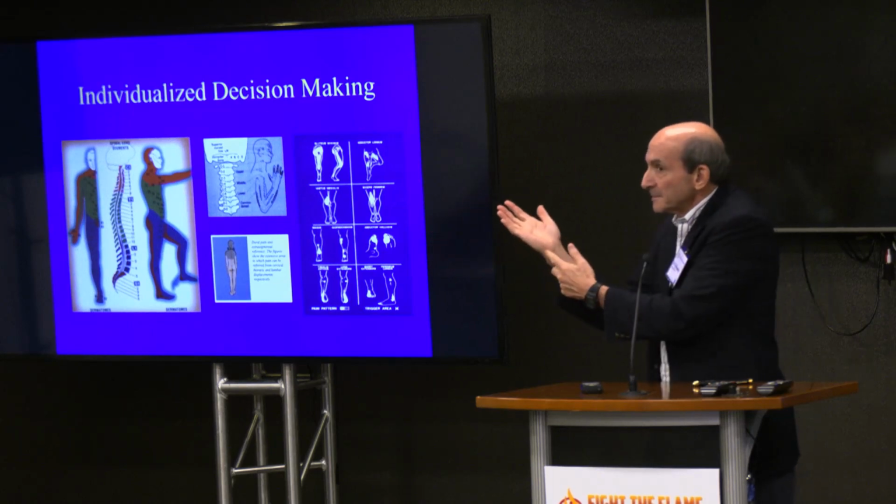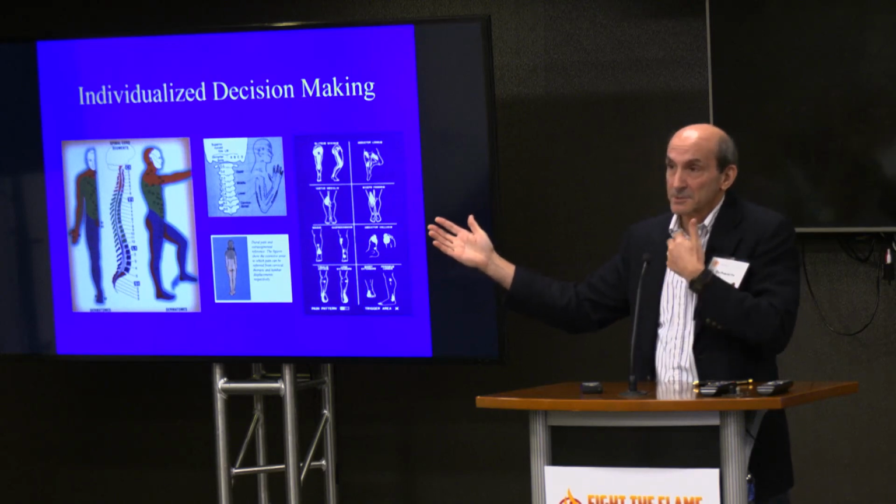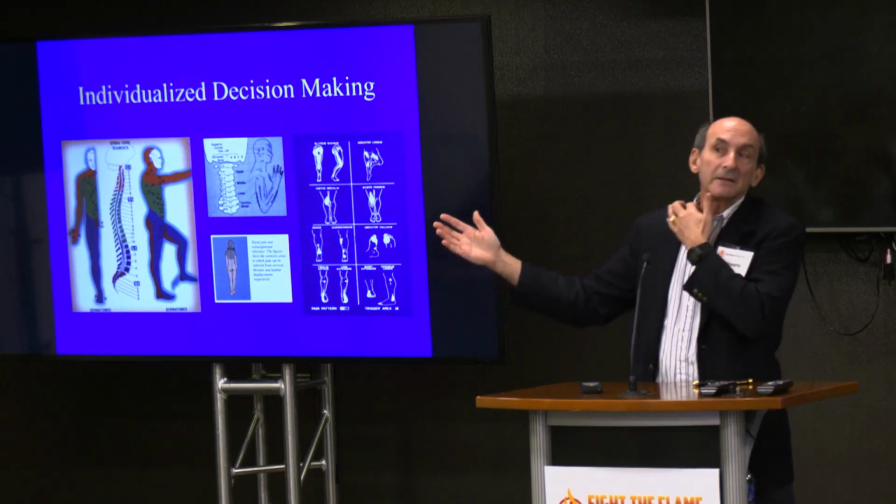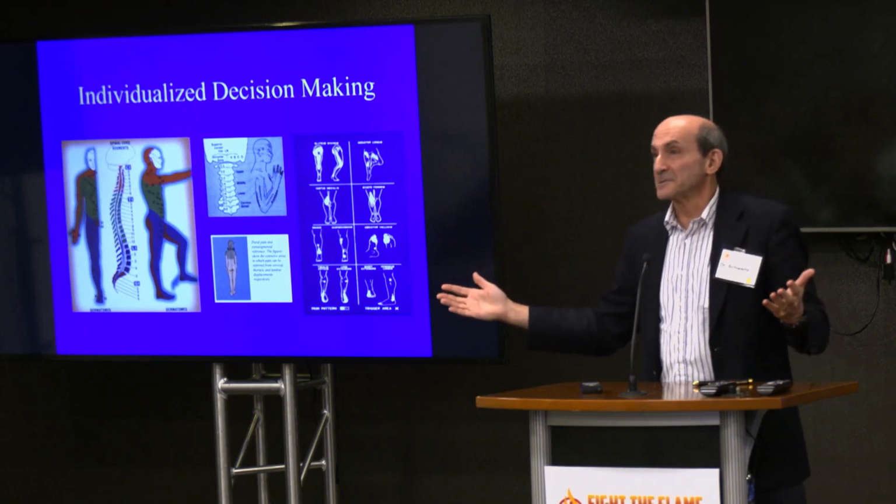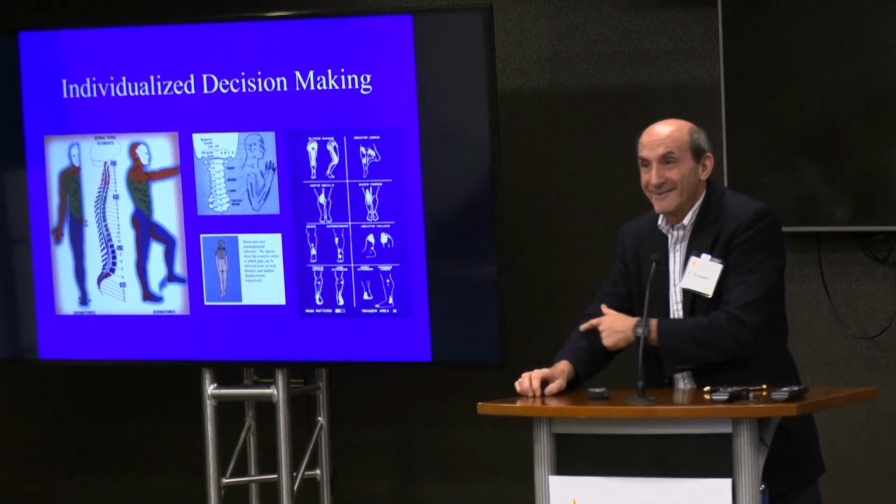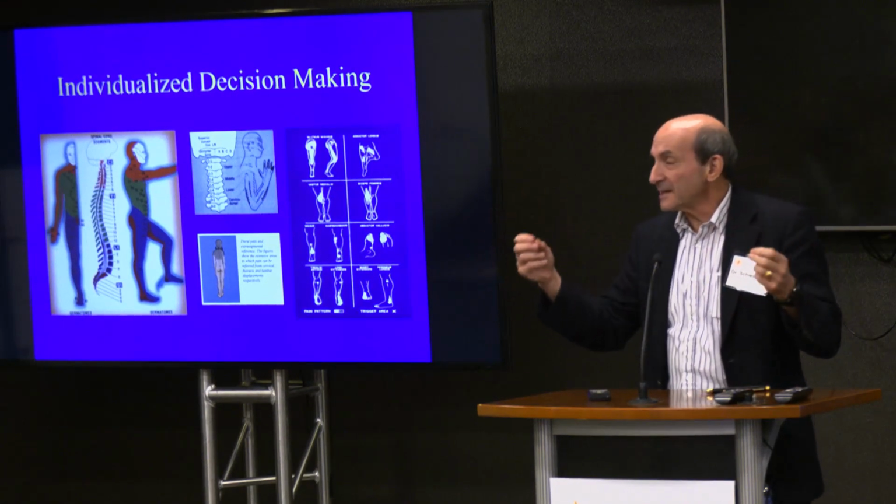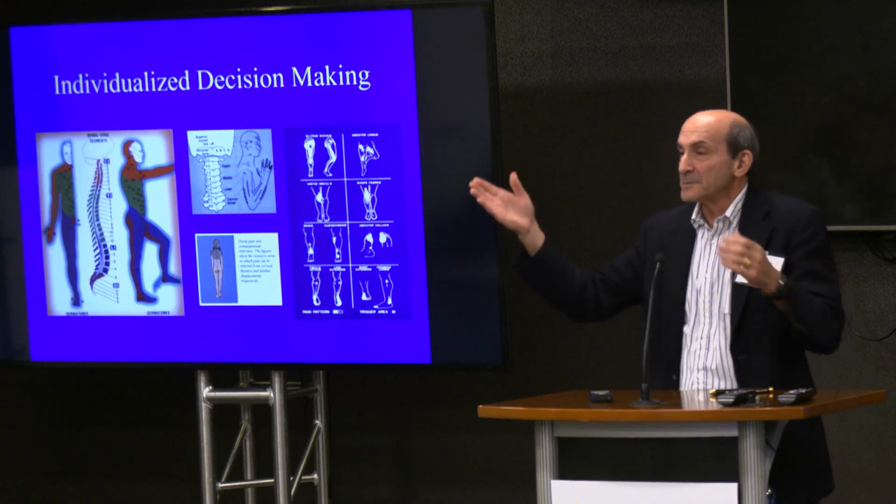Ulnar collateral ligament here would track in a C8. So would thoracic outlet. So would a cervical rib. So would scalene spasm. I mean, there's lots of things that would do that. On the other hand, it's not radial carpal ligament. It's not ECRL, because I know those things don't track in that.